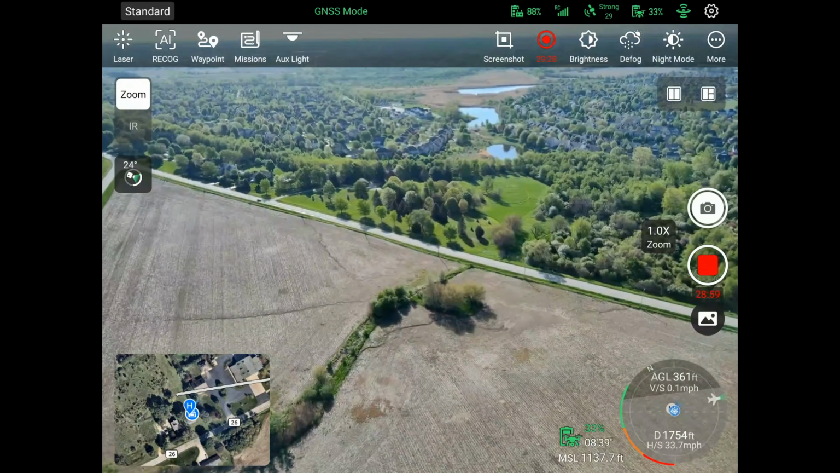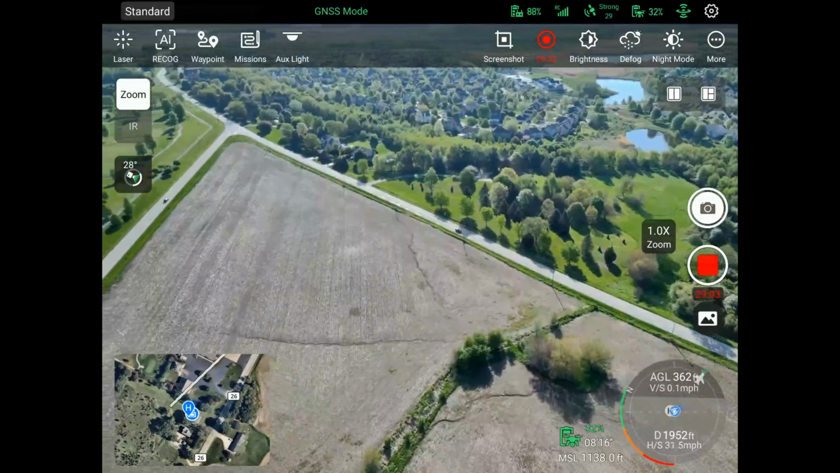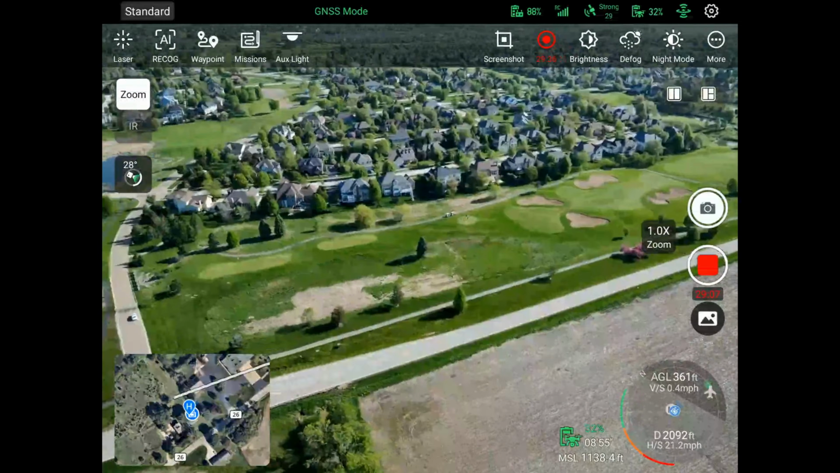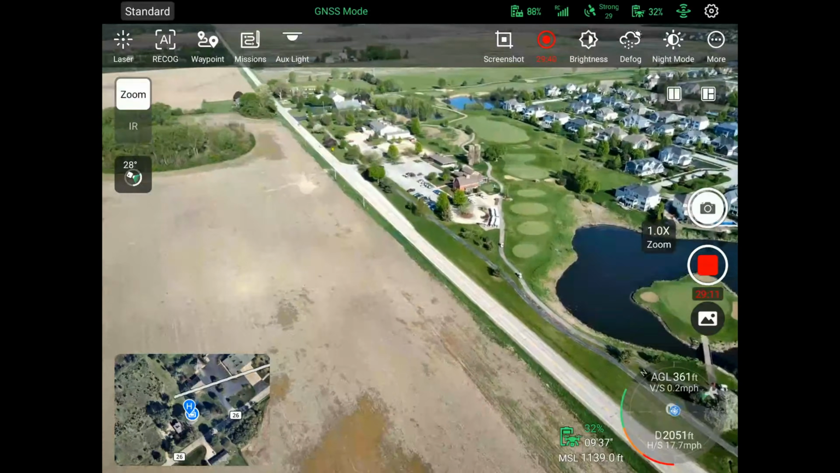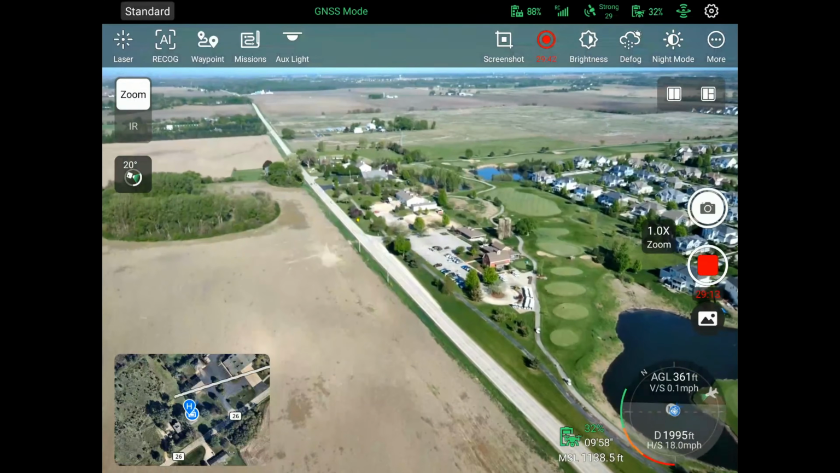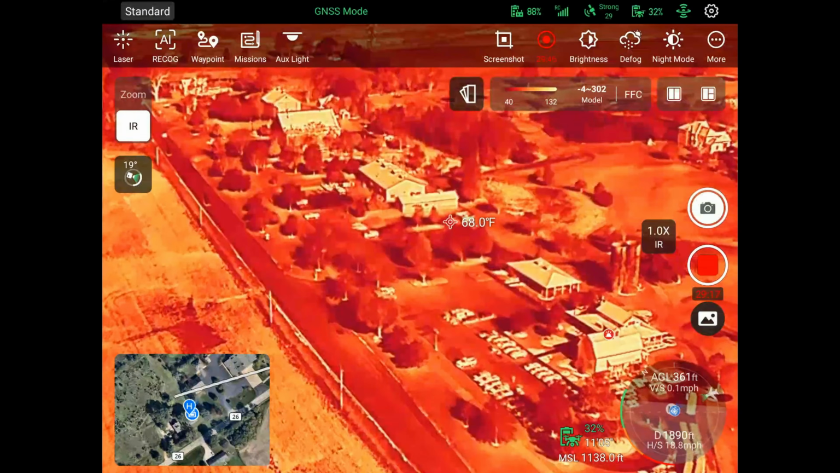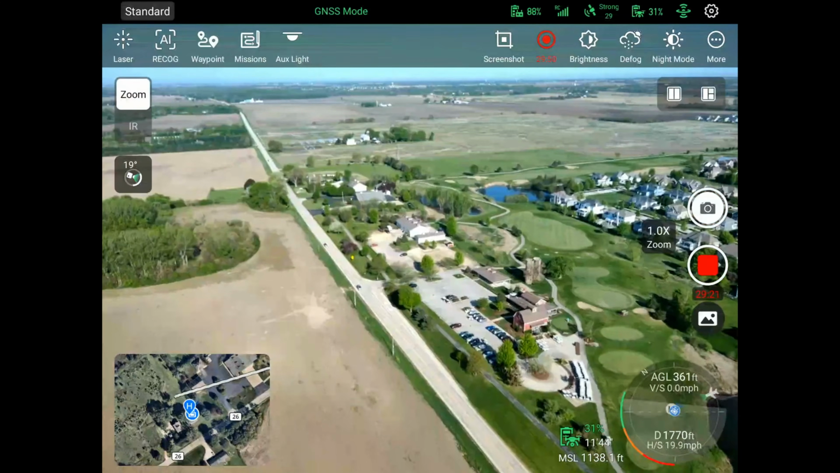And I've barely got it in my line of sight still. We'll flip it over to IR. There's a bit of a zoom on that IR. It really crops it in there.